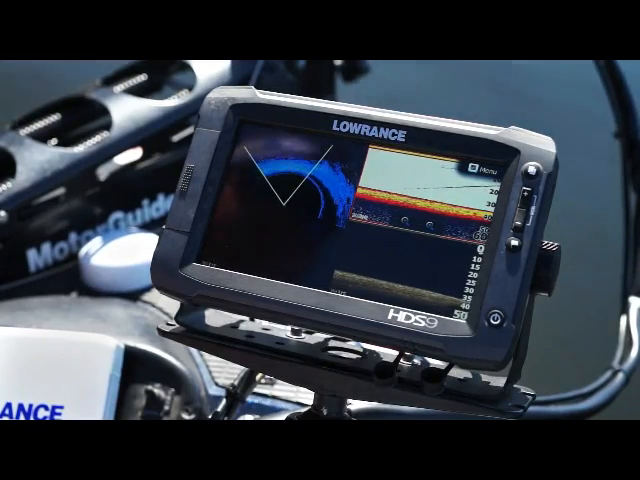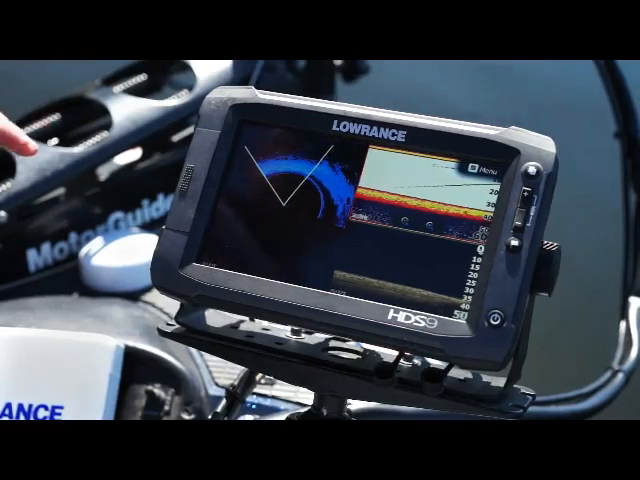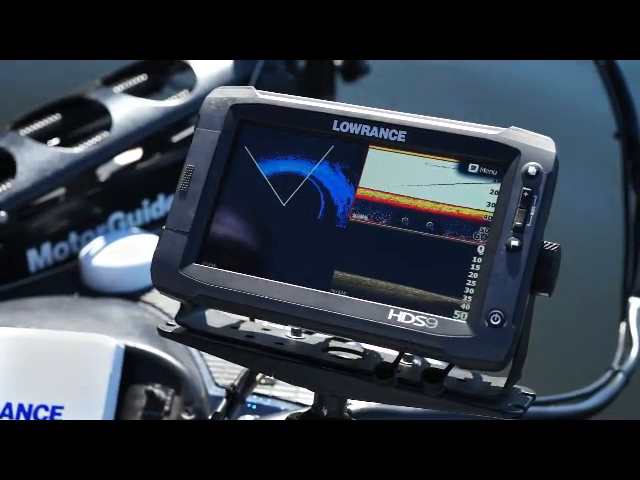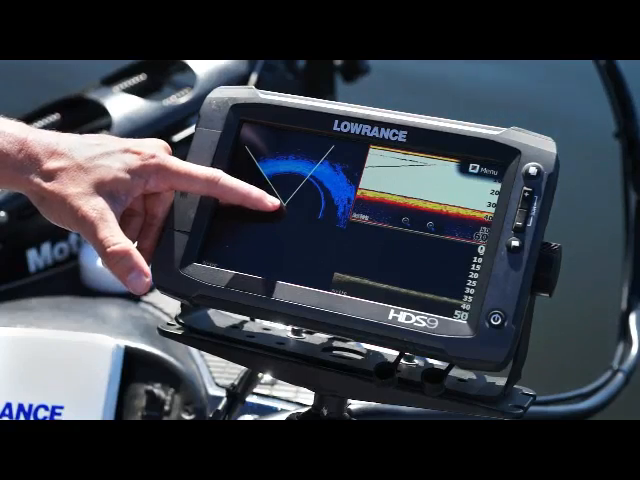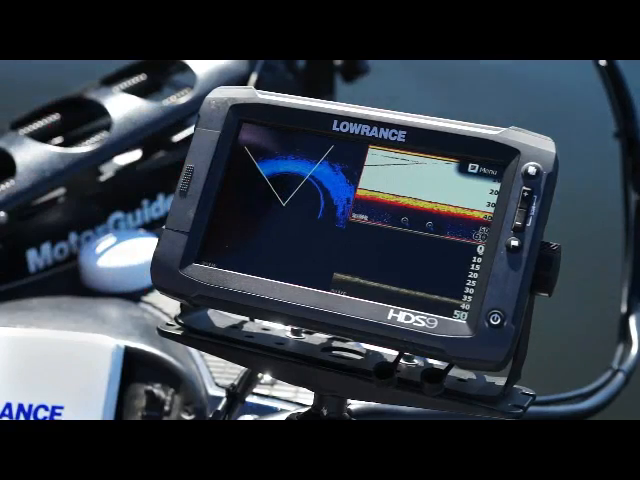So it's a structure scan like image where it shows the bottom in high detail like you're used to with structure scan, but you're also able to pick up fish in the water column, and you can see that is between right here and where the bottom starts. So that's great for seeing predator fish and bait balls and being able to target the exact direction off the front of your boat.